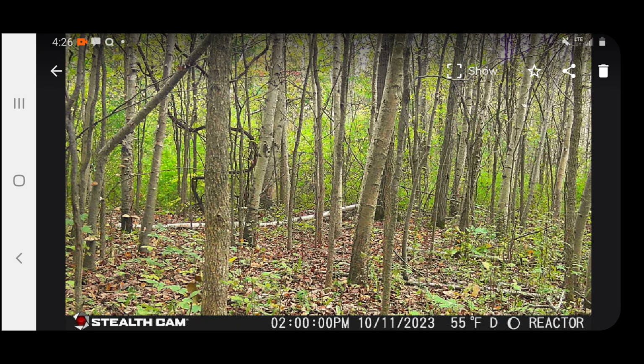All right, we're going to start off here. So this is my spot right here. This is the trail camera right at the base of my tree. To the left is where they're going out to the feed. To the right of here and forward is the bedding area. This just happens to be a little open spot that I see them crossing. There's a lot of trails going through here. So let's go on to what happened.